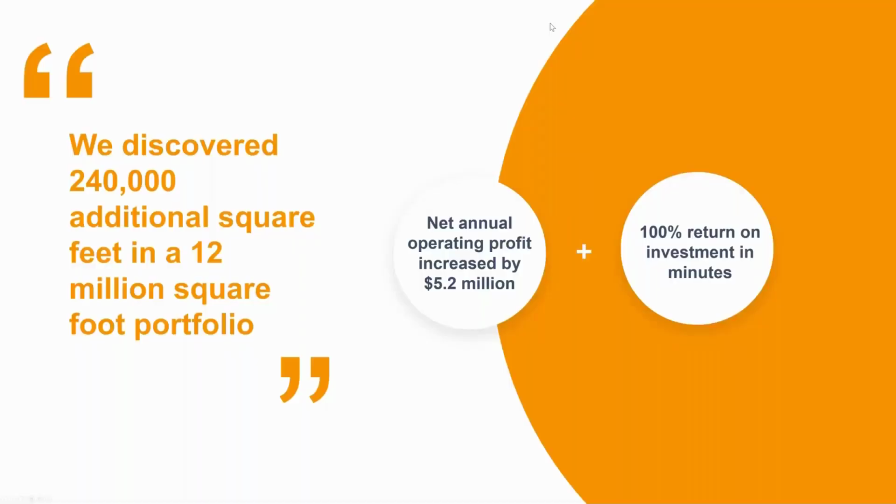This is one of the case studies from our customer in the US. They were one of the first ones to adopt the GeoSLAM floor plan solution. And they discovered that in their vast portfolio of 12 million square feet, once they started using GeoSLAM floor plans, they discovered an additional 240,000 square feet, which increased their annual profit. Hence, this is one of the examples showing the possibility and the power of GeoSLAM floor plans.